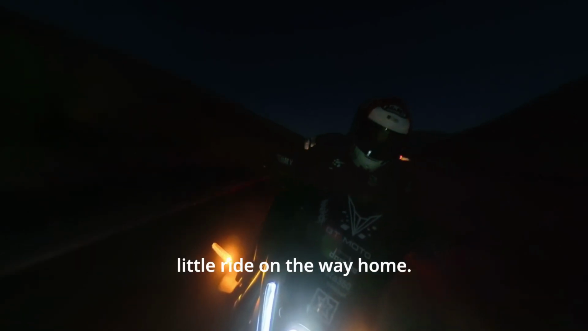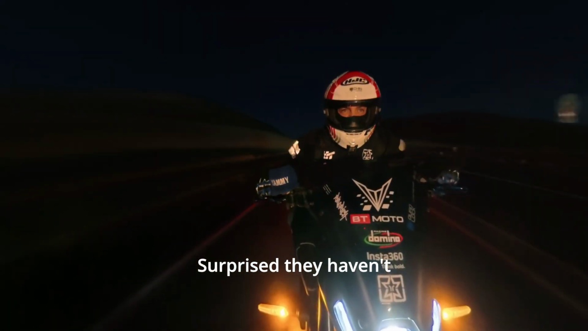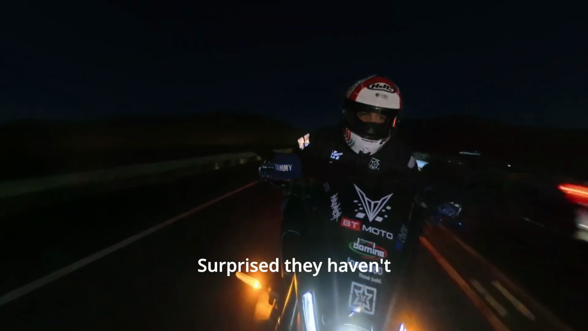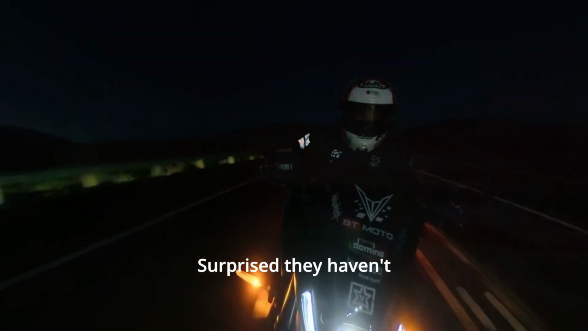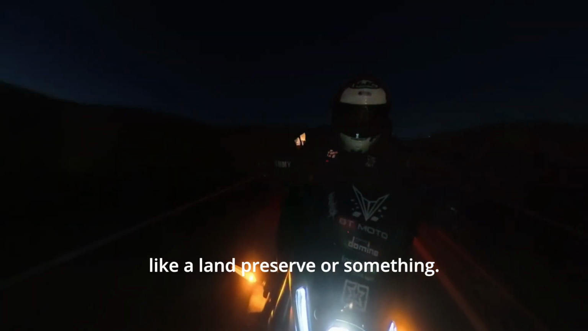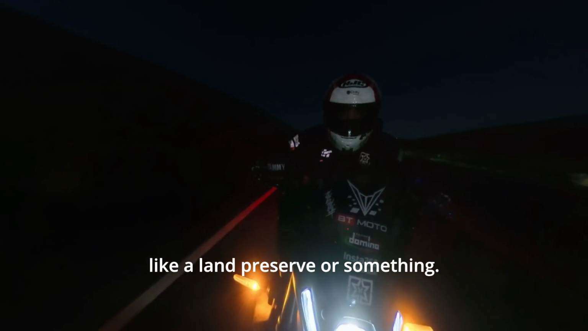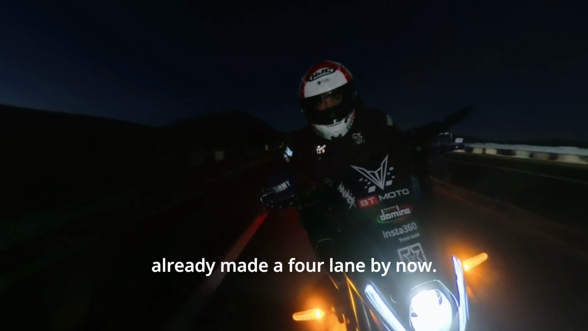But it could be worse. It's a pretty cool little ride on the way home. Surprised they haven't turned this into a 4-lane. I think it's because it goes through like a land preserve or something. Otherwise, they'd probably already made a 4-lane by now.